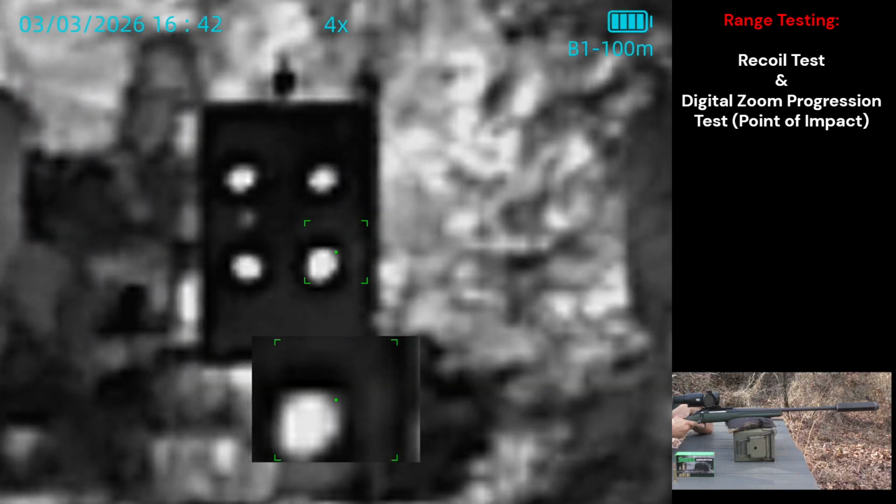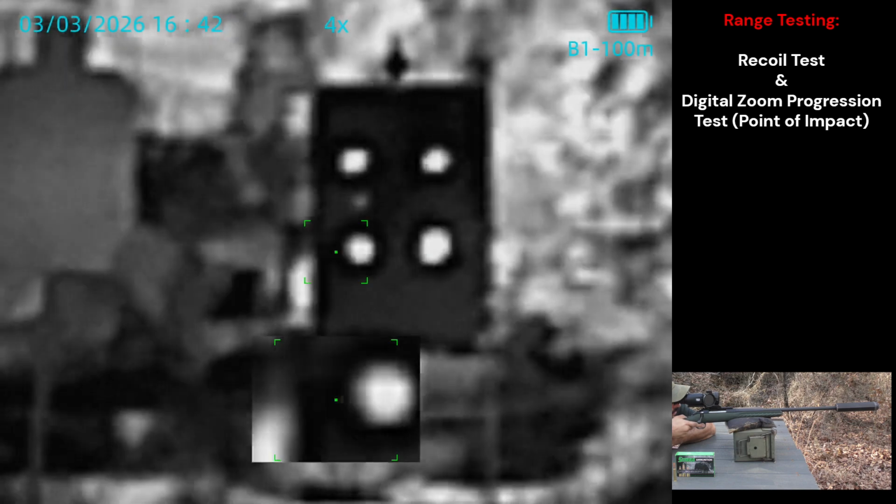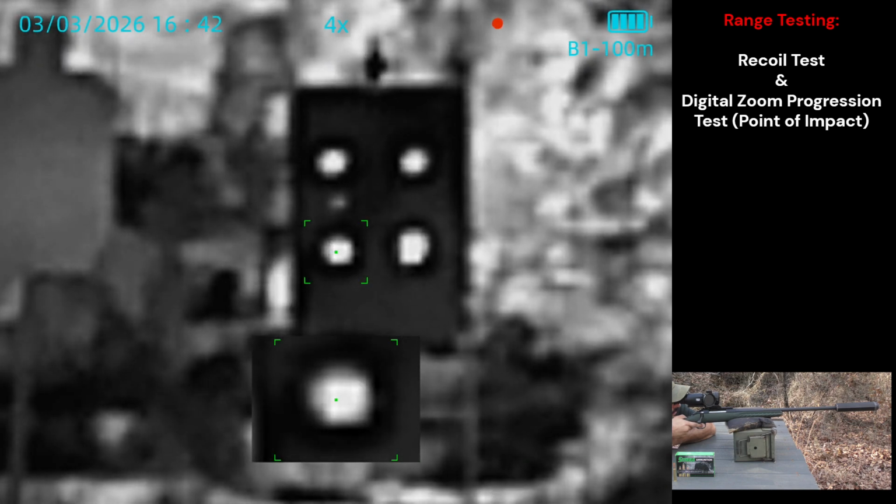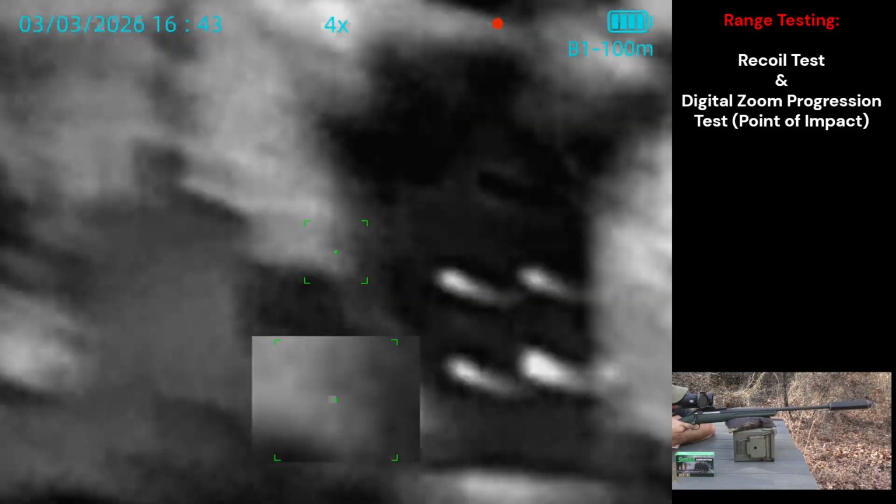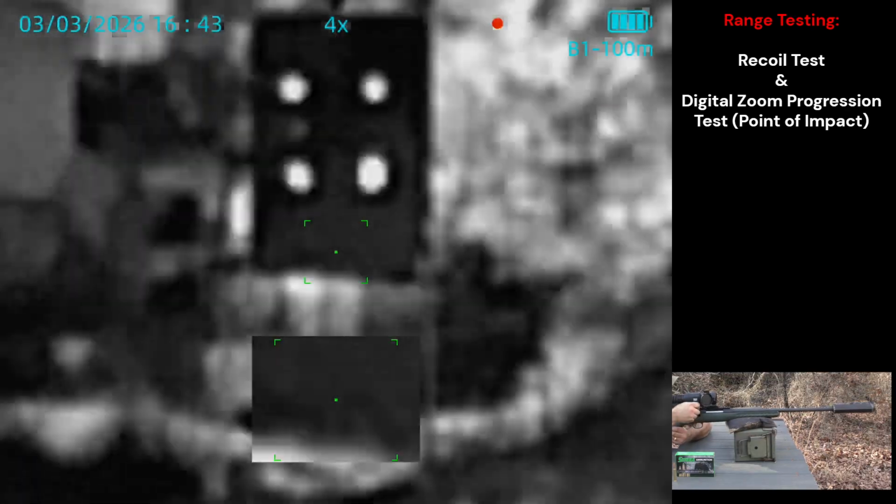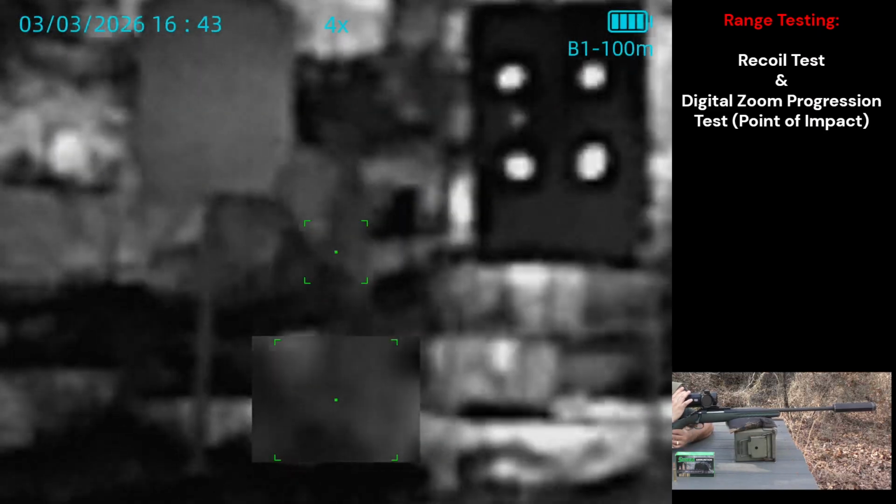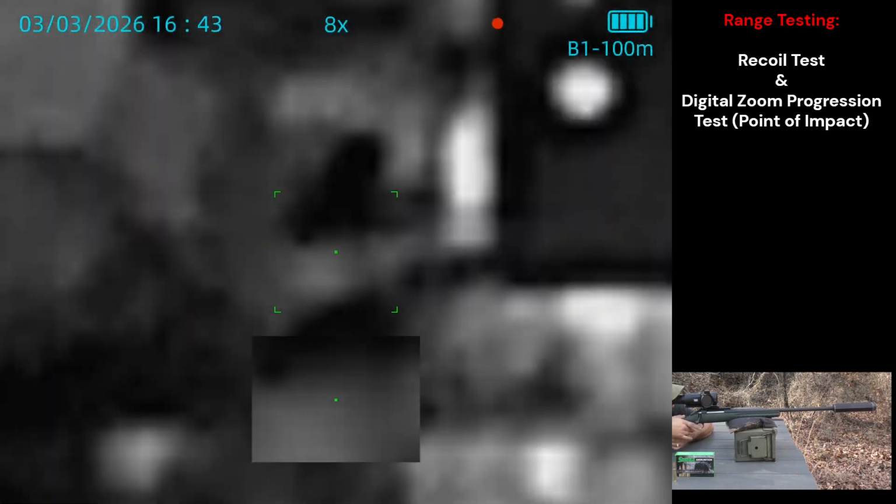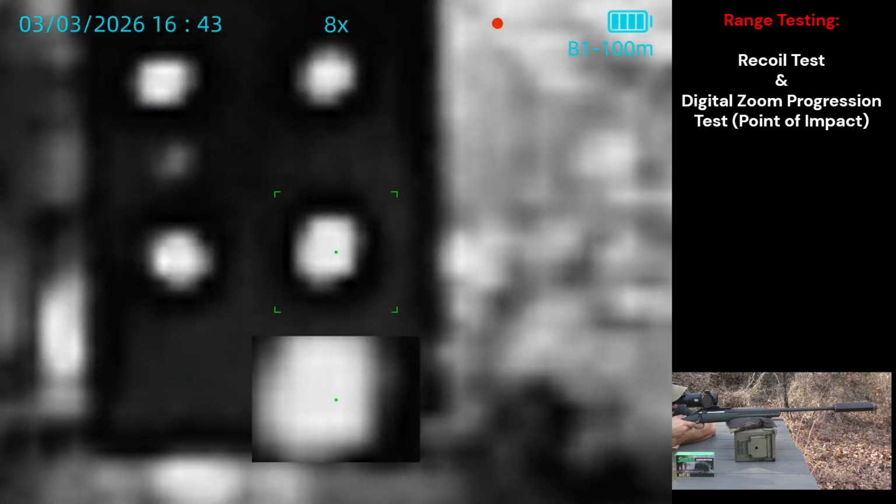I'm sorry, 4 power. And to max 8 power. Theoretical 32 times zoom.